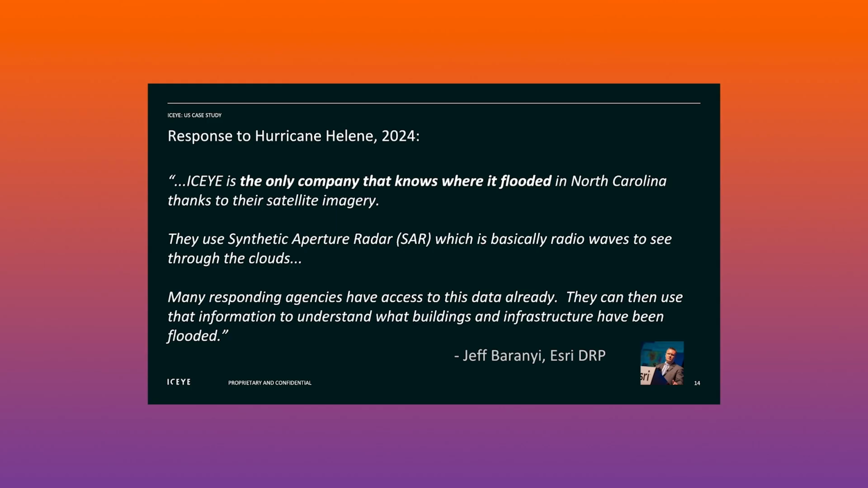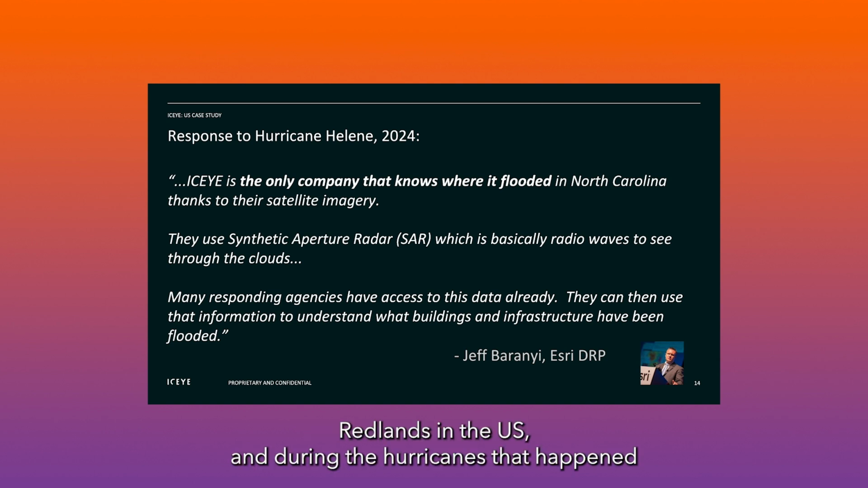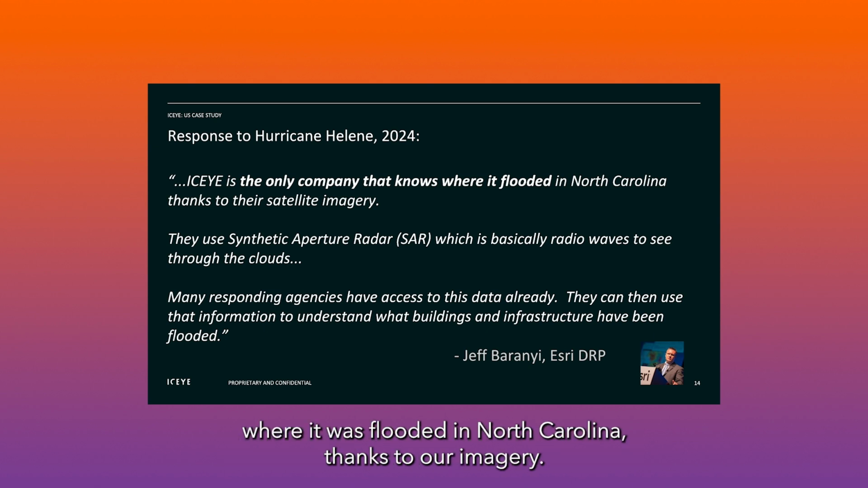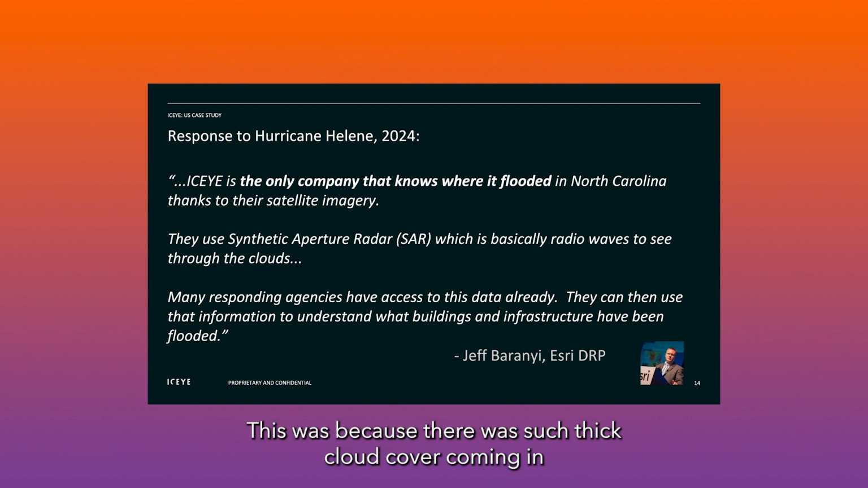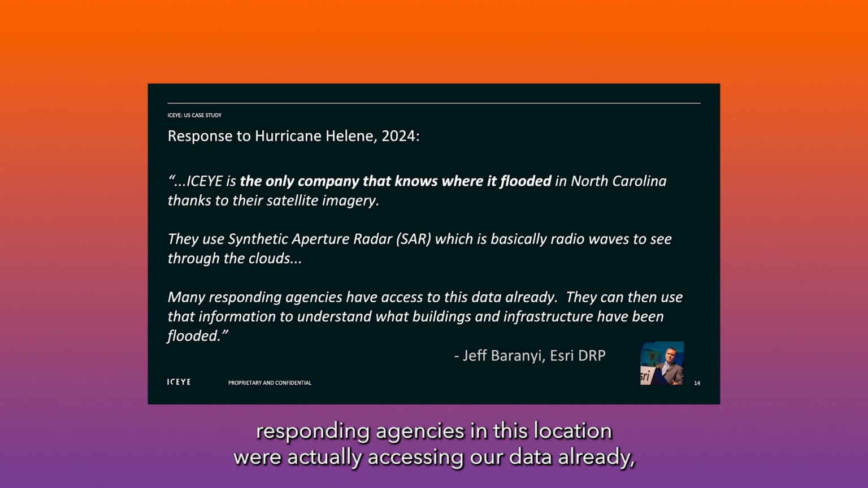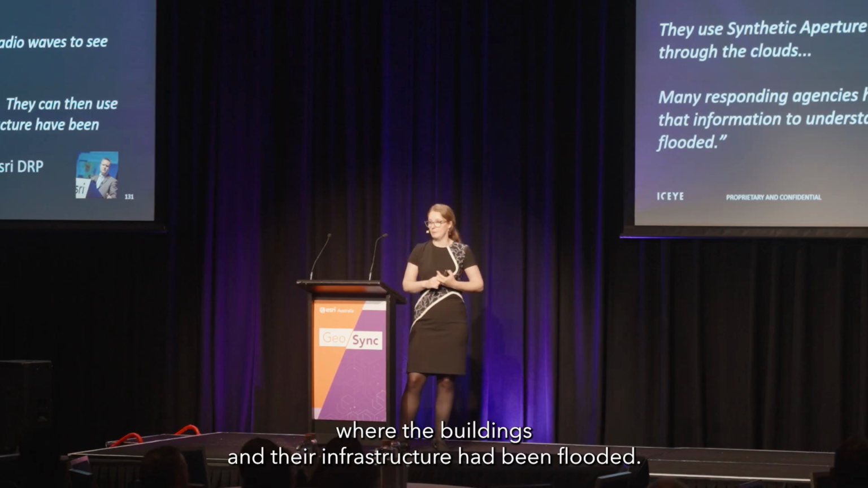We work with the Esri disaster response program. And actually, just this year, we were working with Jeff back in Redlands in the US. And during the hurricanes that happened this year, Jeff said that we were the only company that knew where it was flooded in North Carolina, thanks to our imagery. This was because there was such thick cloud cover coming in that SAR was the only option to see through those clouds. Now, many responding agencies in this location were actually accessing our data already, and that information was what they were using to understand where their buildings and their infrastructure had been flooded.